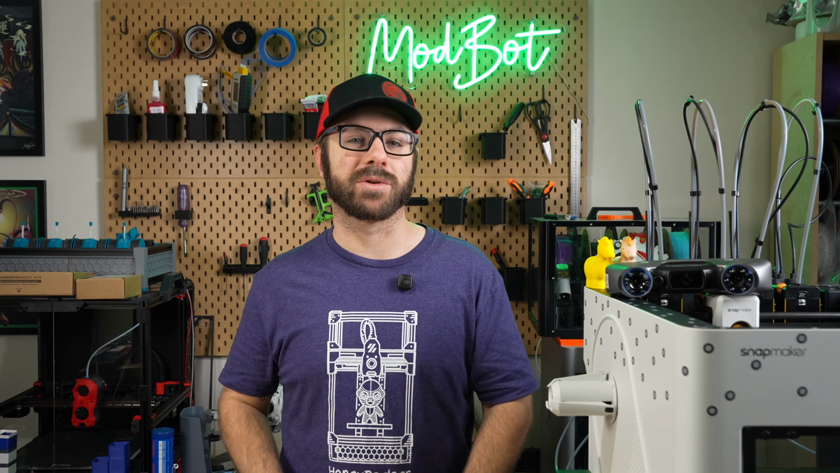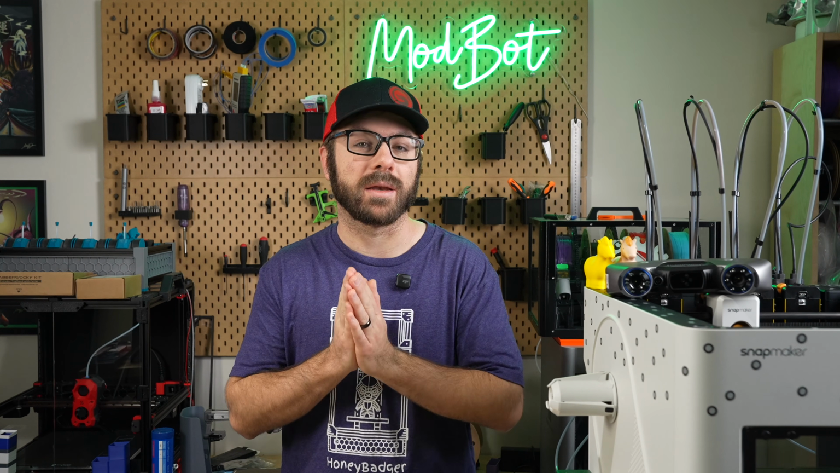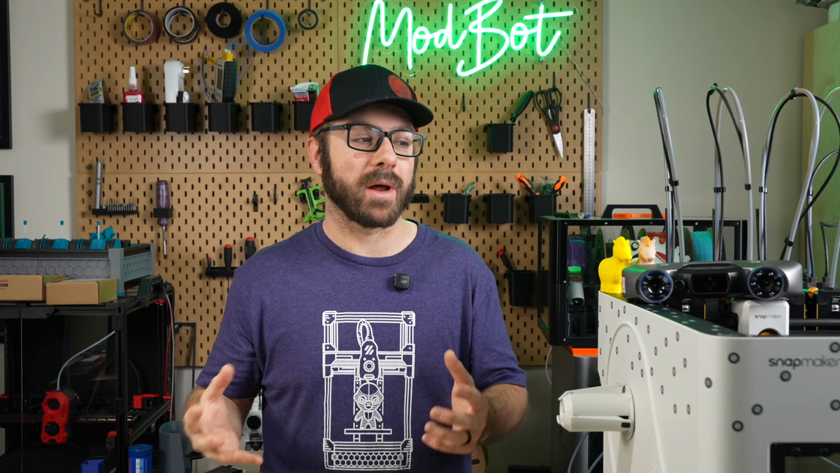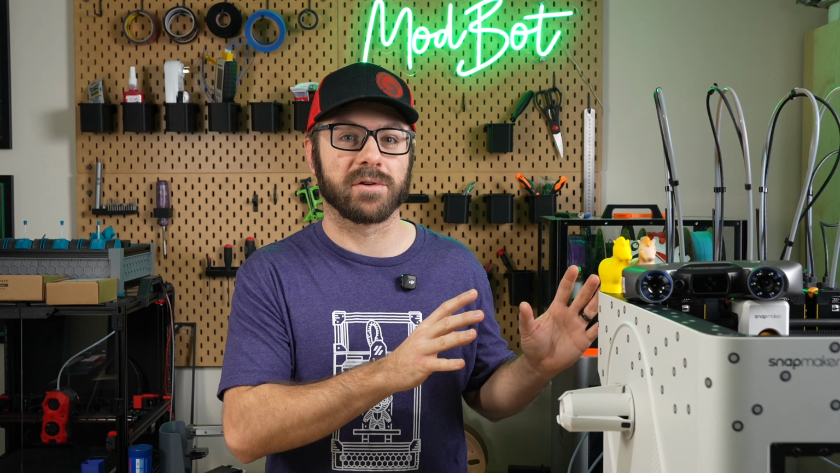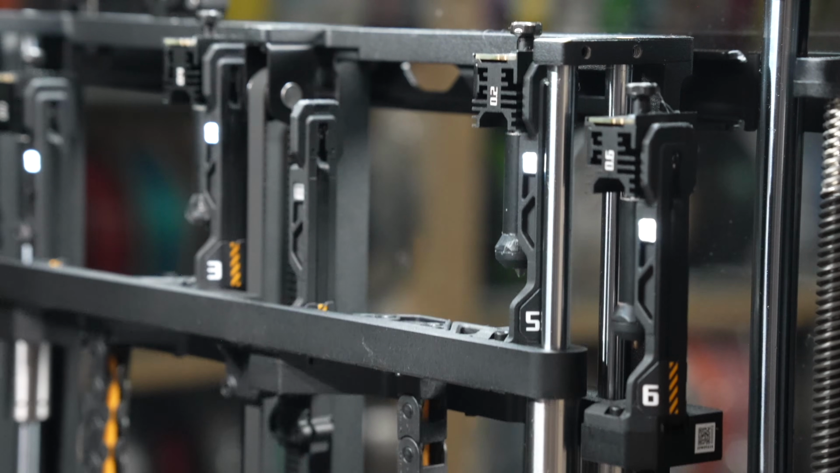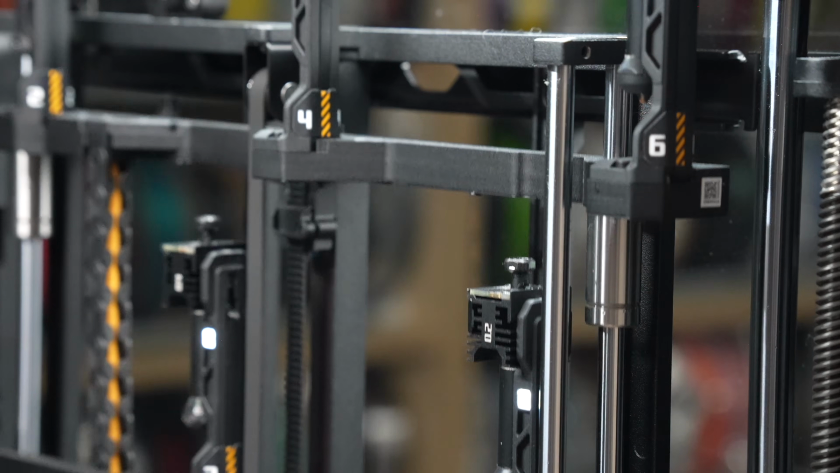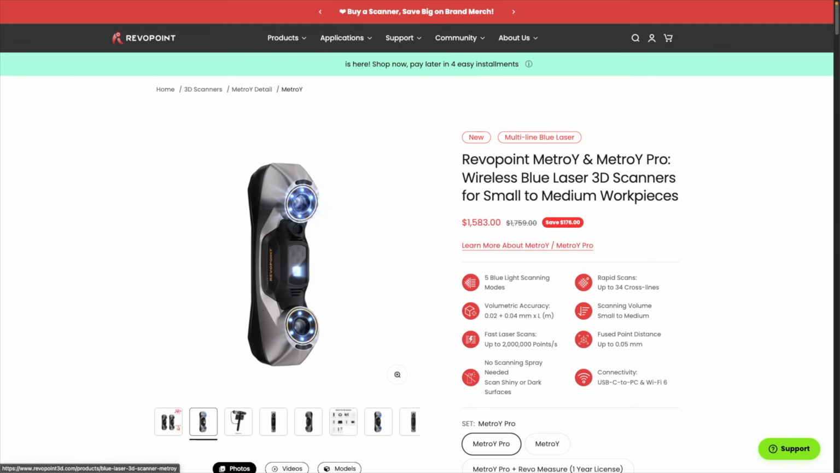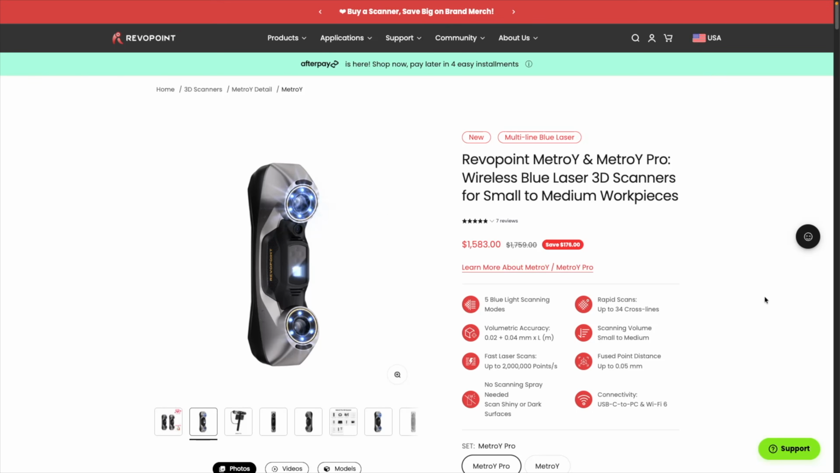Between inconsistent results and clunky software, I never felt like it was ready for everyday use, and for the most part, I've avoided it for the past 5 years. With how much the printers have evolved in a short time, I've been really curious to see what the current state of 3D scanning technology looks like. When Revopoint reached out and asked if I was interested in testing out their new MetroY scanner, it felt like the perfect opportunity to find out for myself.